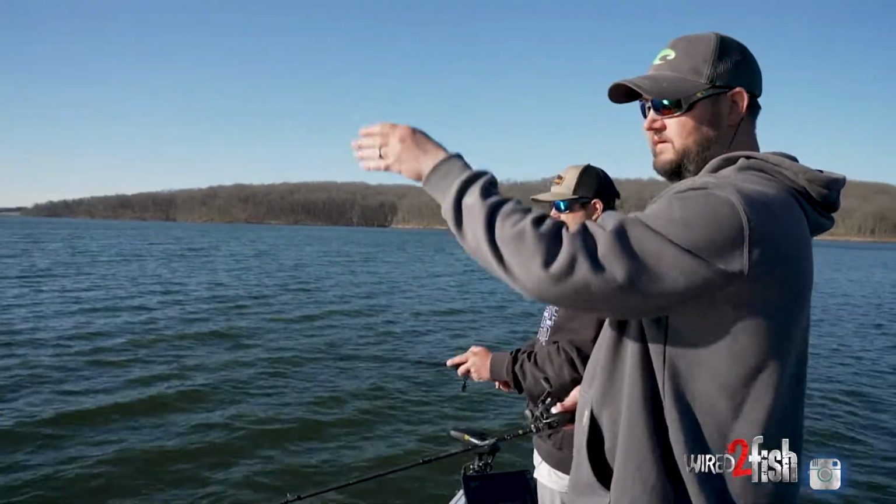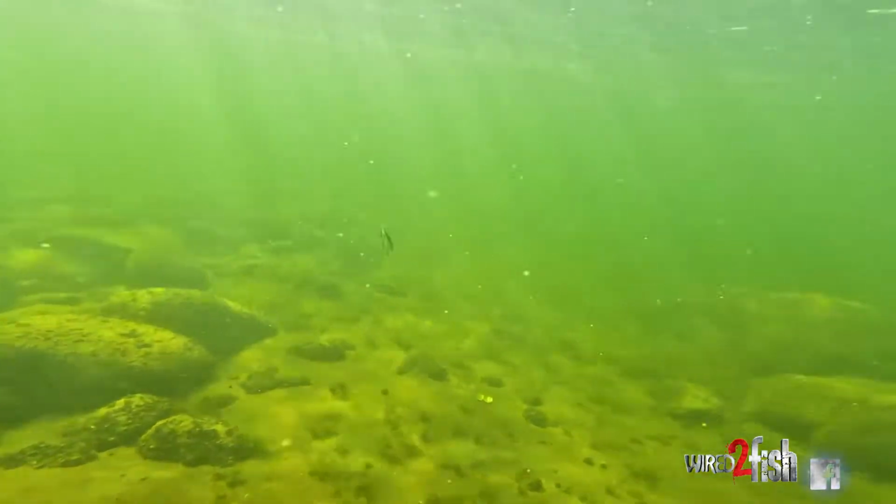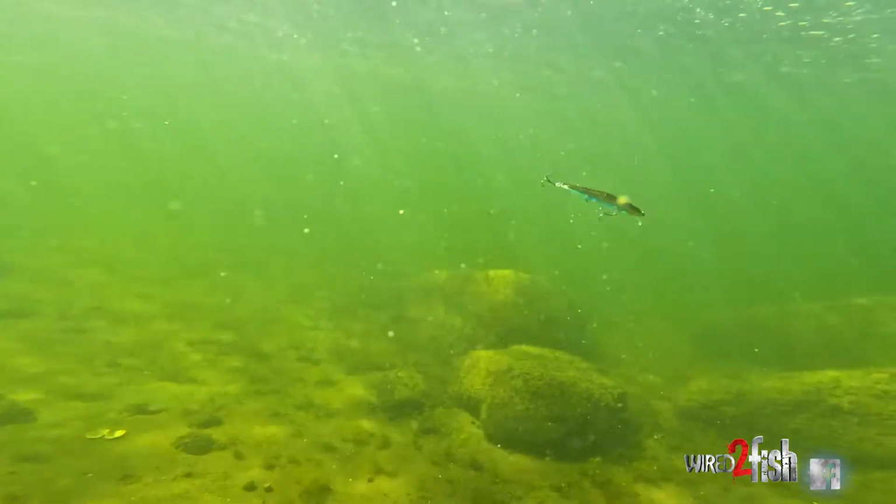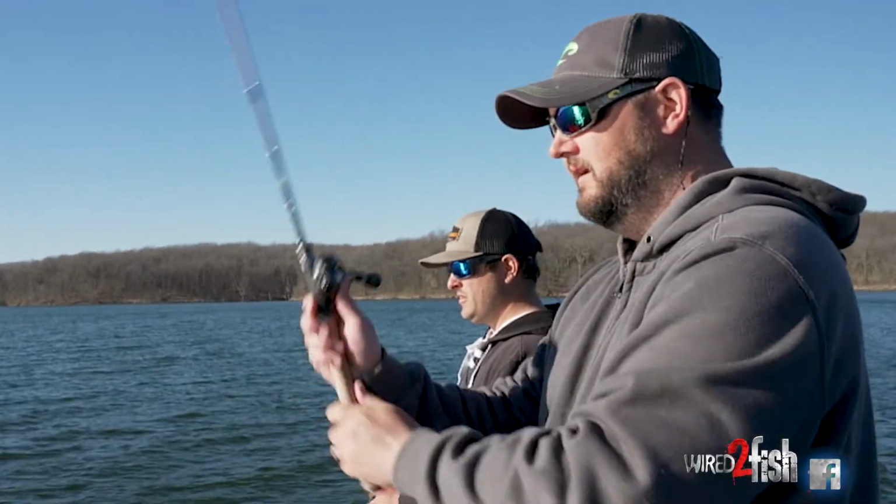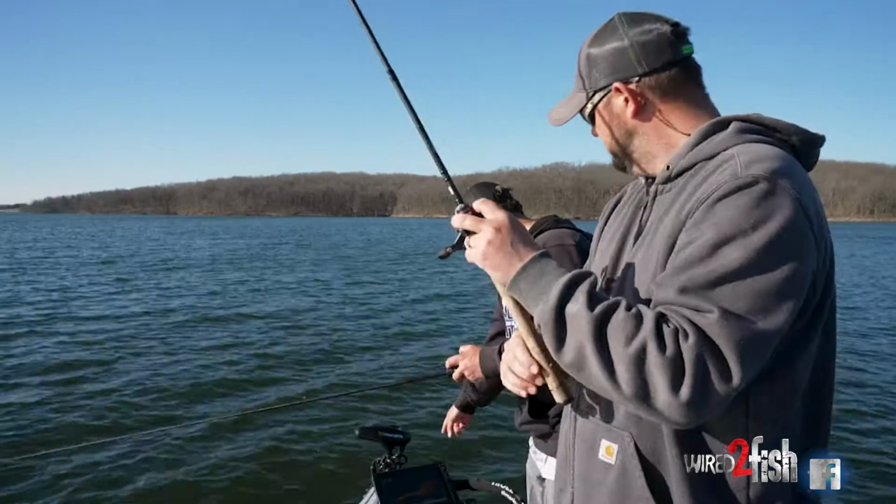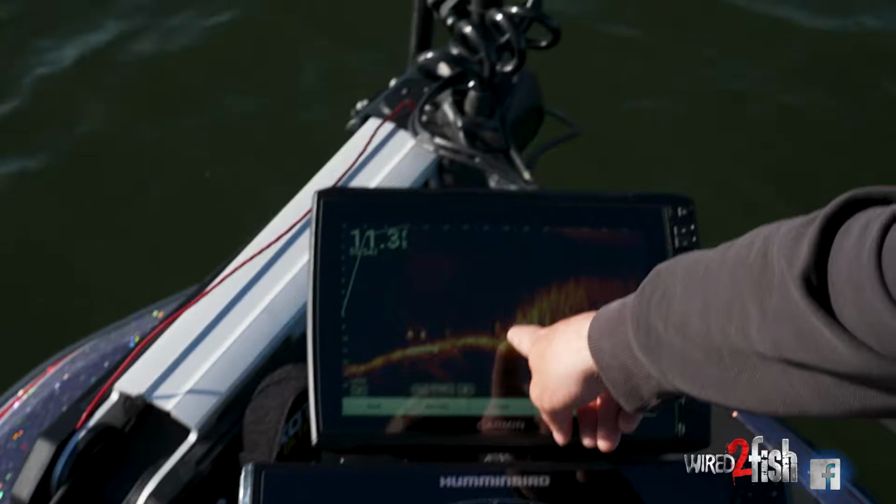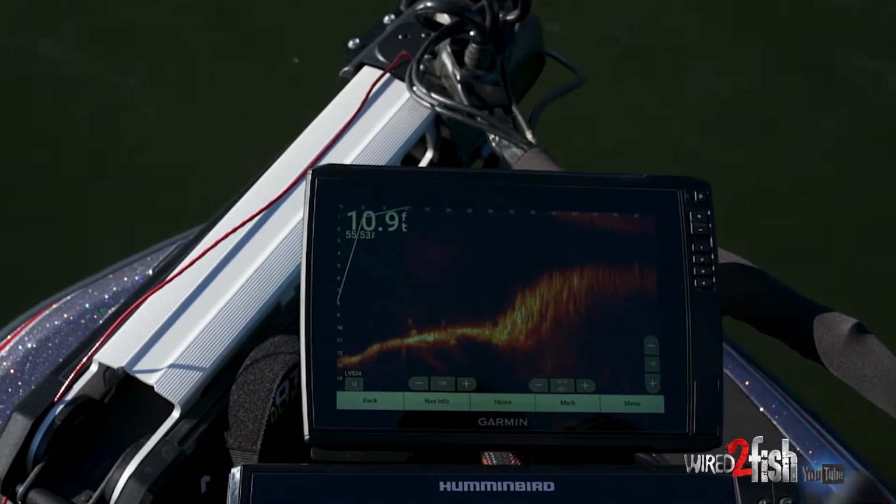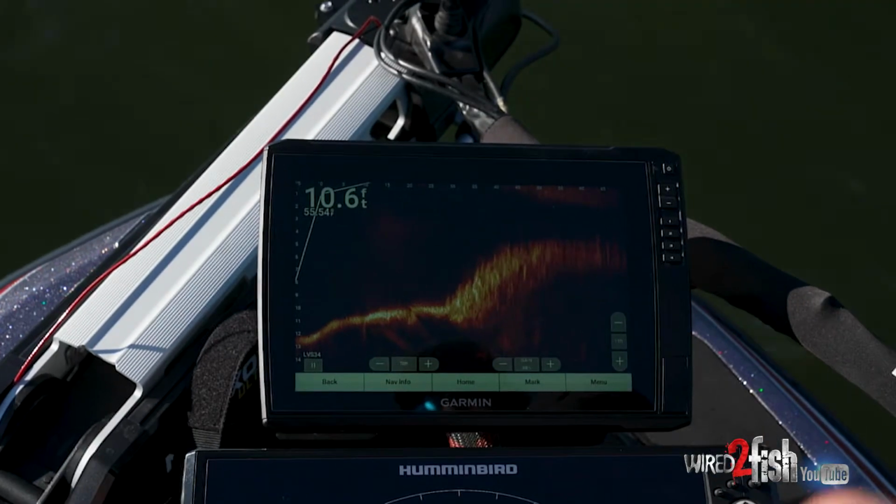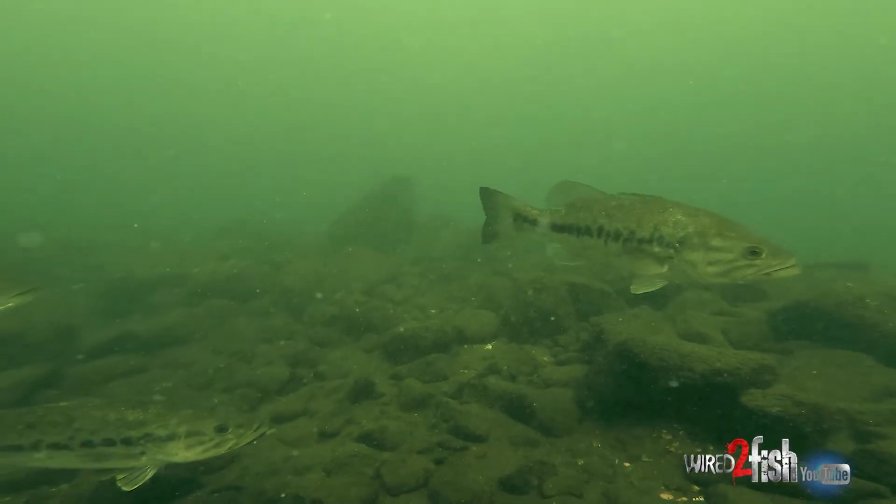Chad's making more of a 60-foot cast, paralleling more of the edge, and I'm making a 30-foot cast pretty much most of the way off the rock and working the last 5 feet of the rock off to the mud break off of it. If you come up here, you can see them right now. We got 3. Oh, there's one just leaving that rock. But right now they're all kind of hanging out more out in front of that rock. But there you can see my jerkbait just coming off the edge of that rock. And you can watch them come up out of that rock.